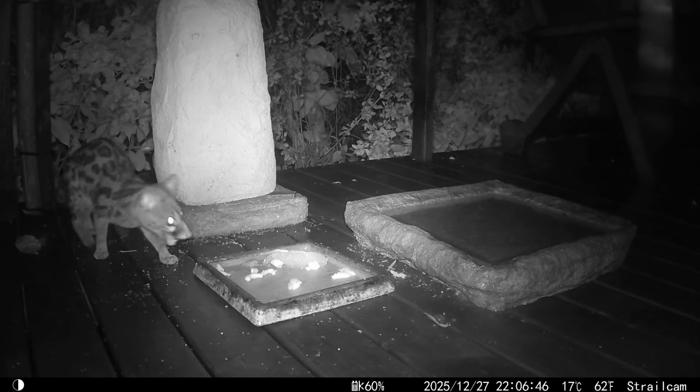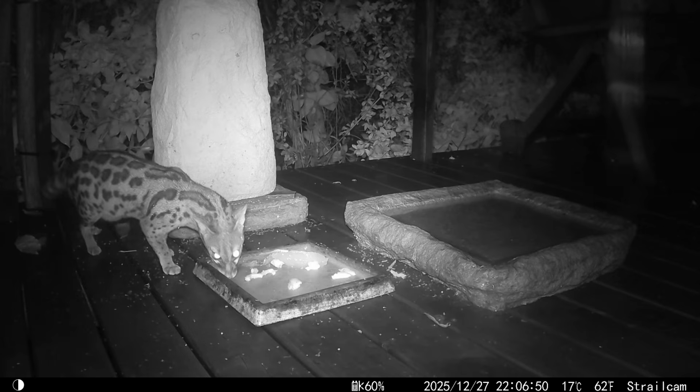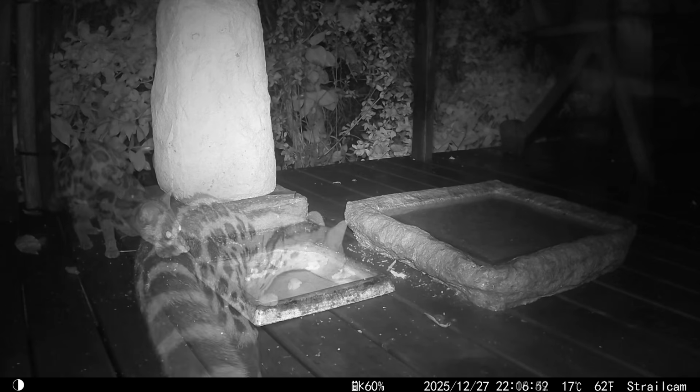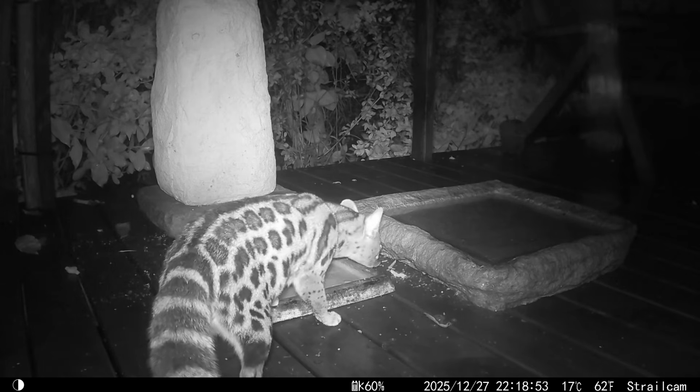I wonder if Genets can be distinguished by independent fingerprint type patterns on their coat markings, as with zebra or giraffe. This would be very interesting, and please share if you know anything about this.